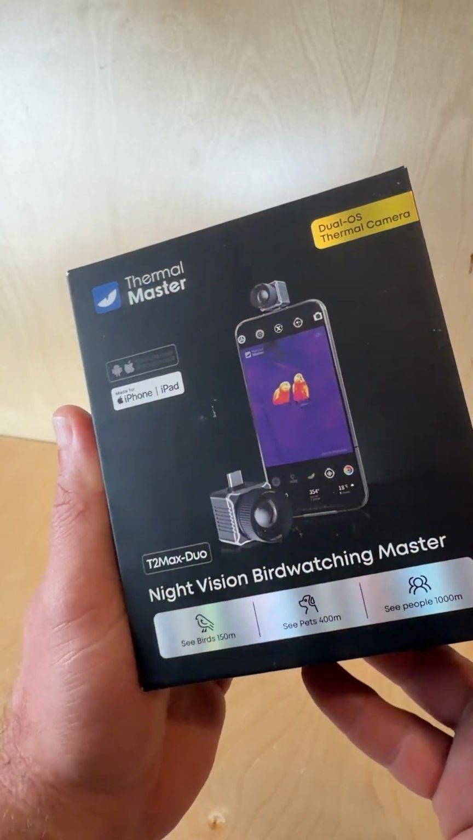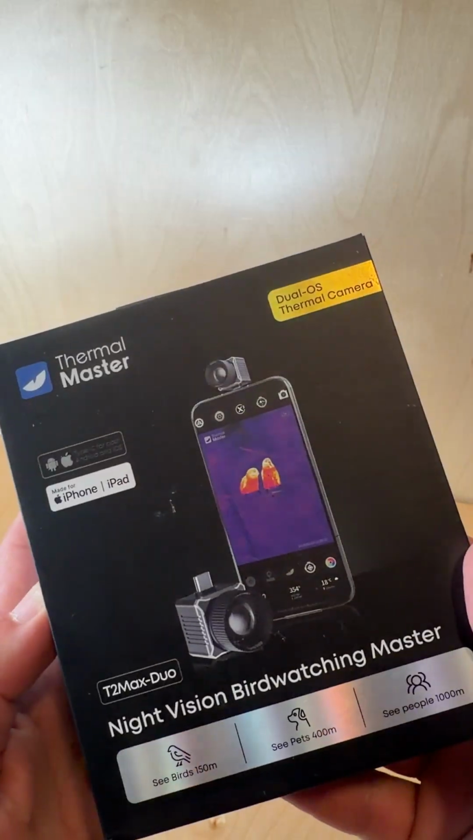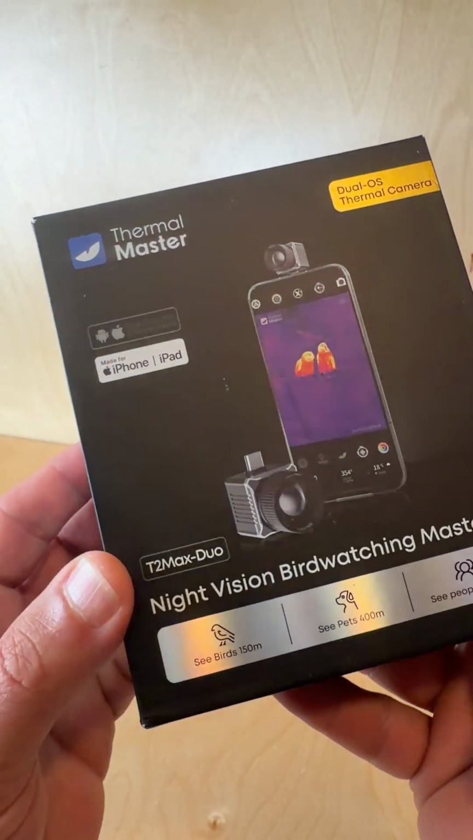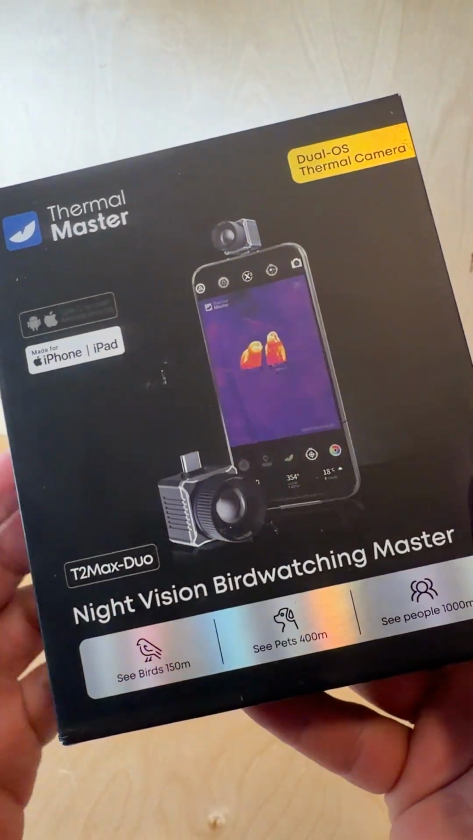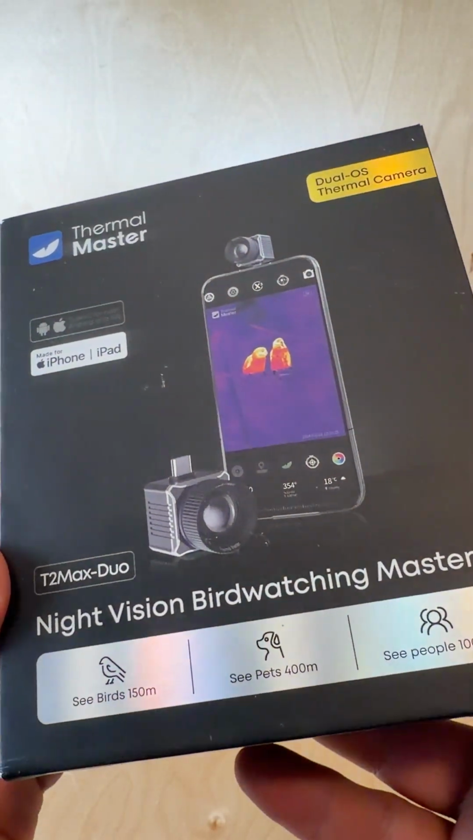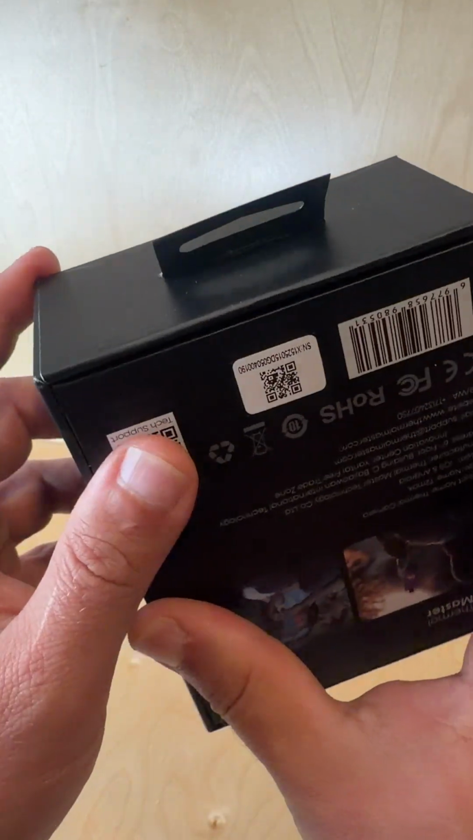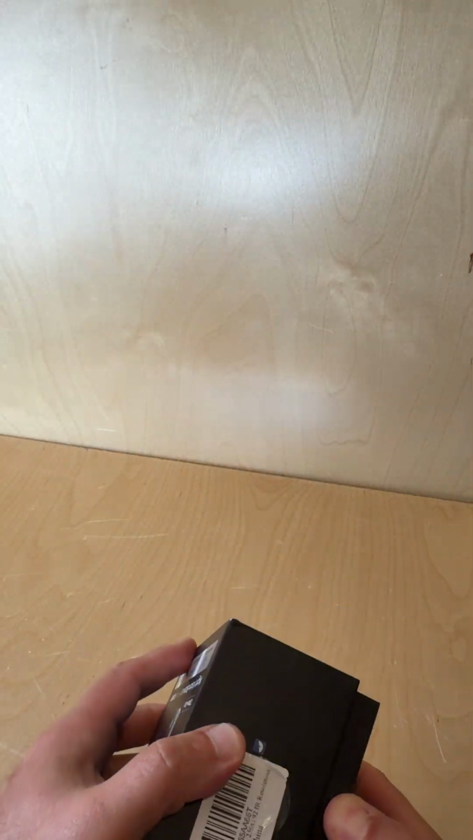All right, I'm going to show you this new little toy I got. I bought this pretty specifically for checking heat gaps in insulation, but in the following video, I'm going to show you some, I don't know, I'm just playing around on my ranch. You can see the cows and a rabbit and a couple other things. But I'm going to unbox it real quick, show it to you, and not really going to answer too many questions because it is new to me.